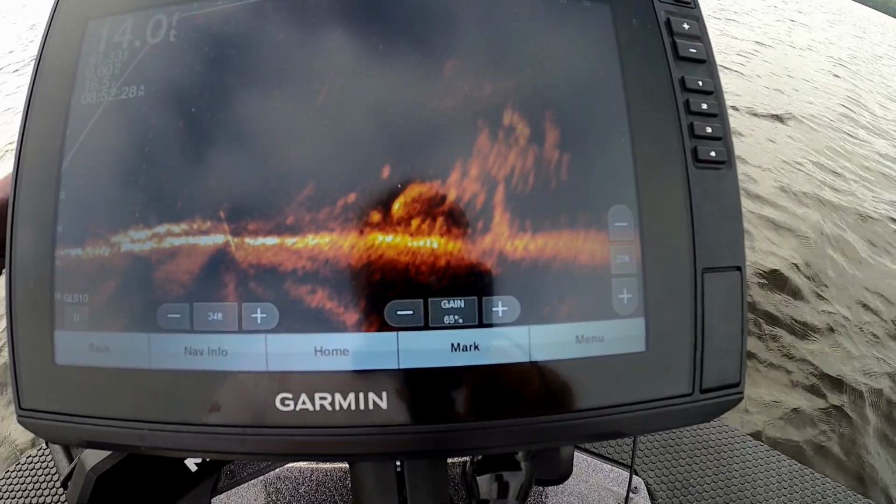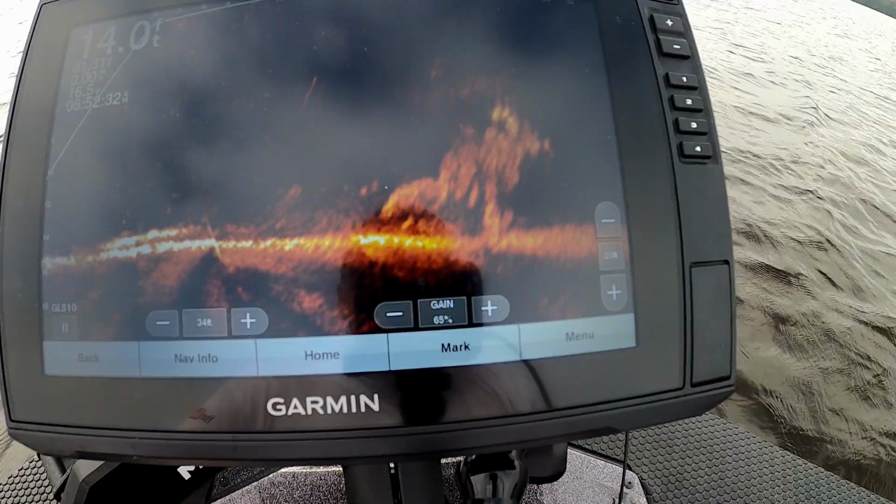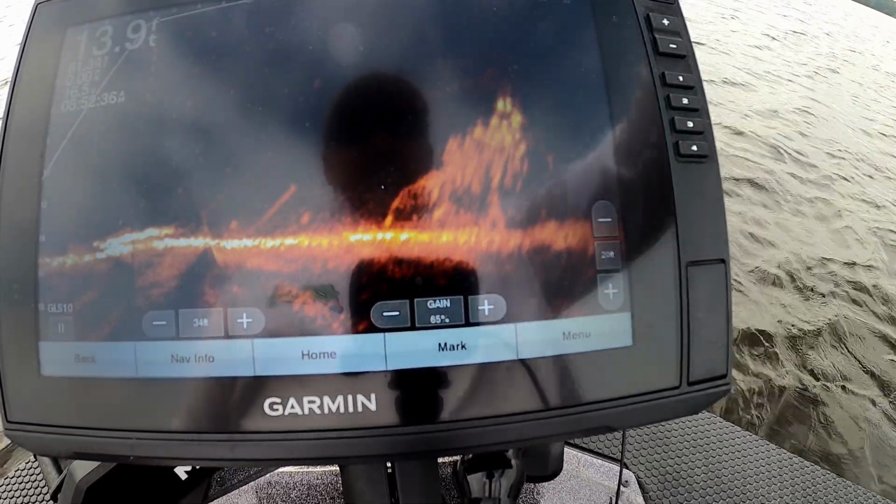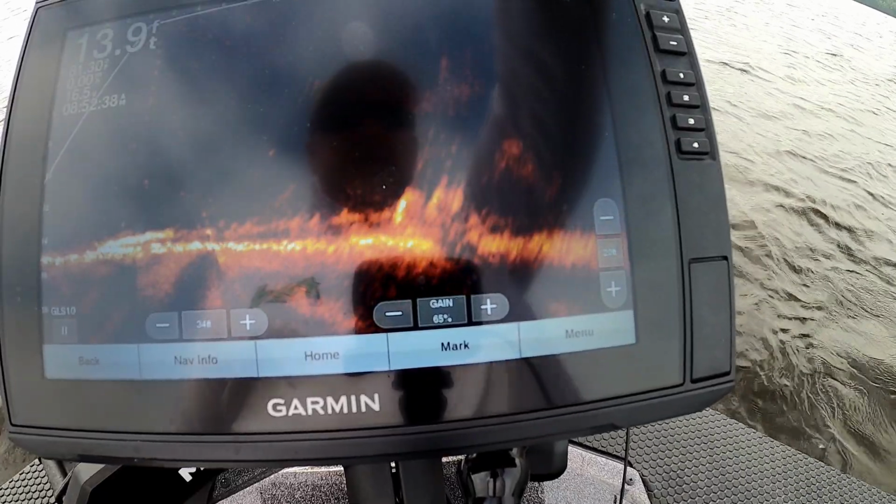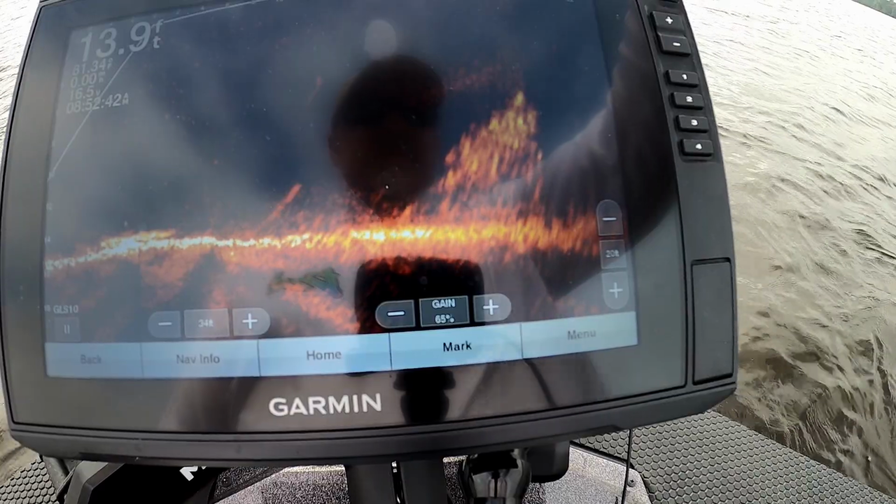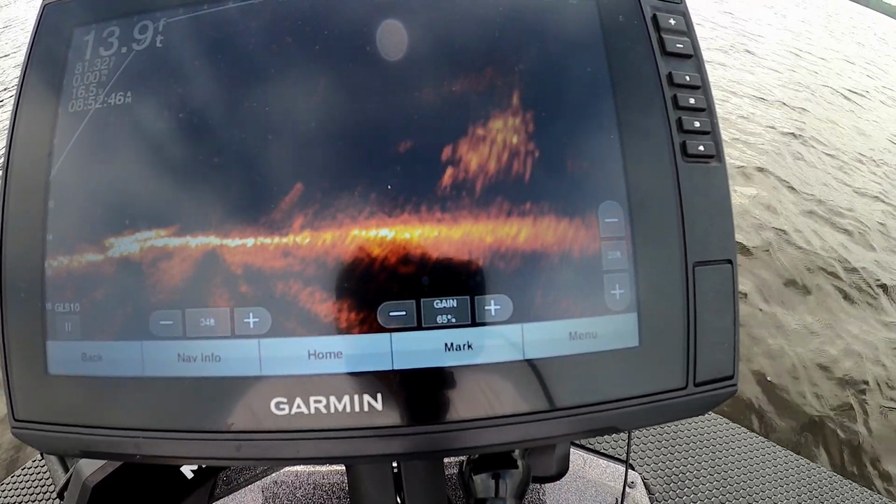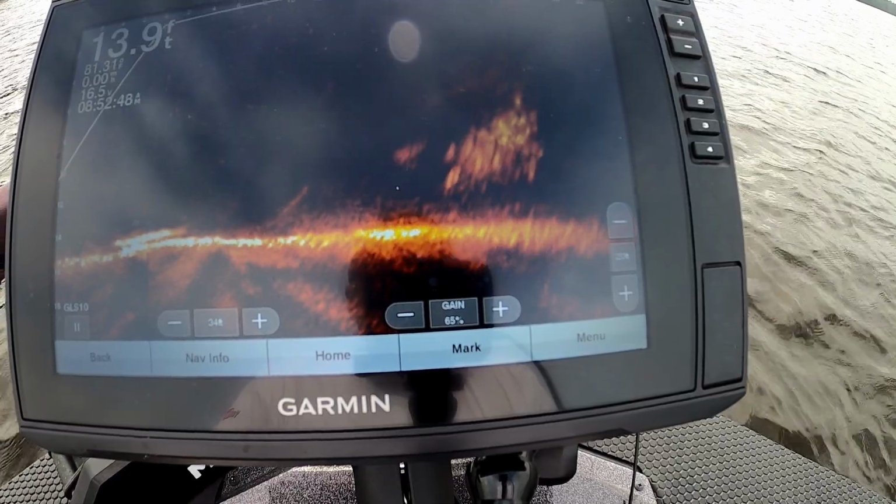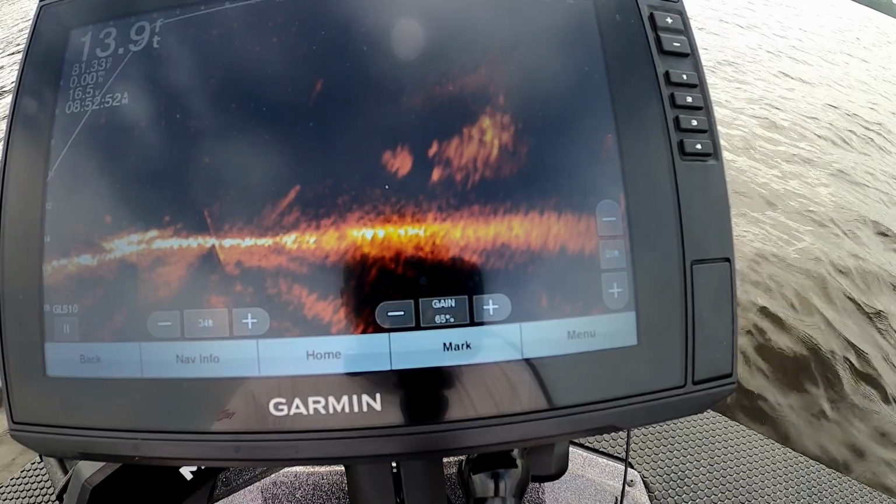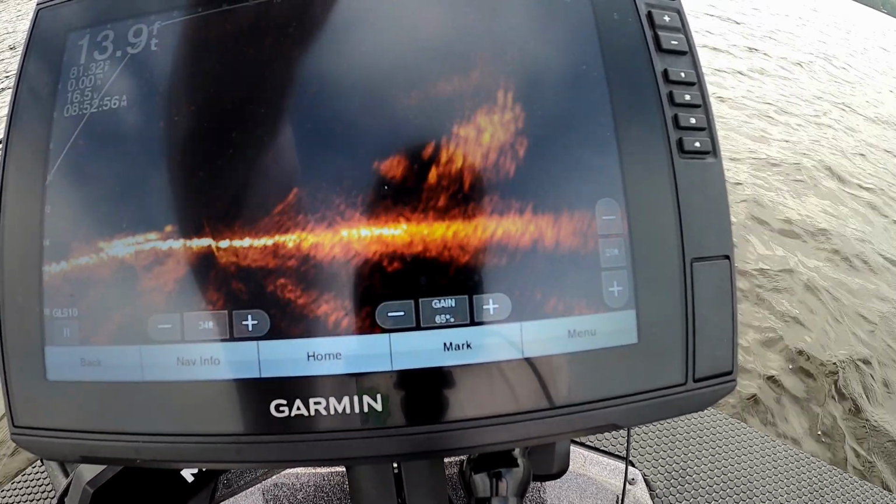They haven't left, so we haven't scared them. There's a couple kind of hanging around the edge there towards that school of shad that's next to them.